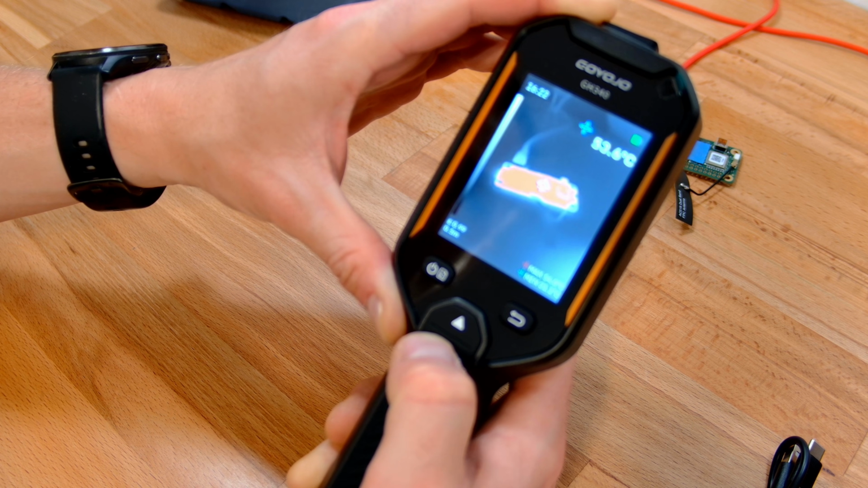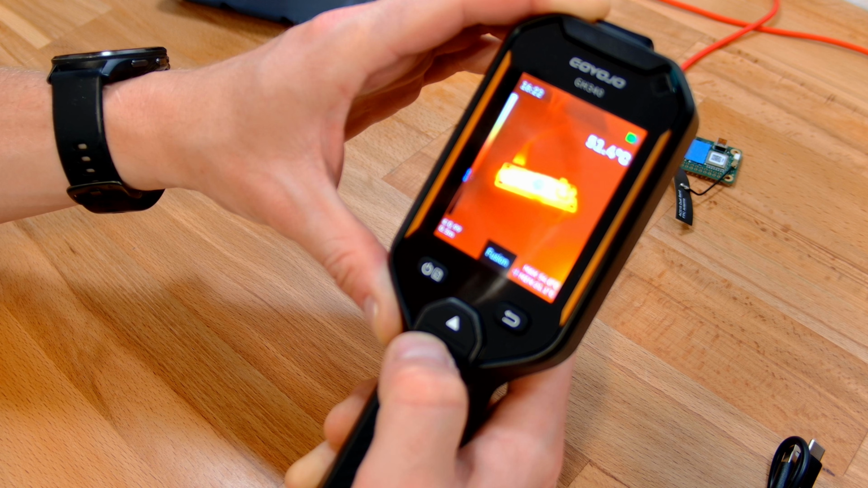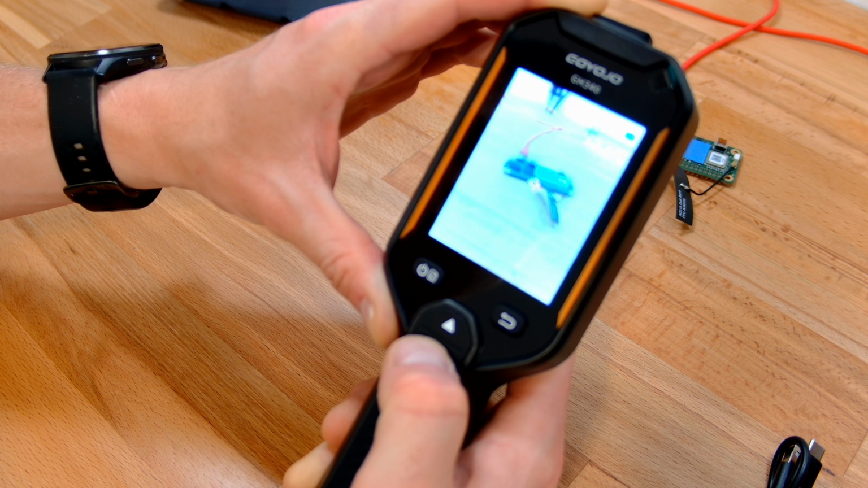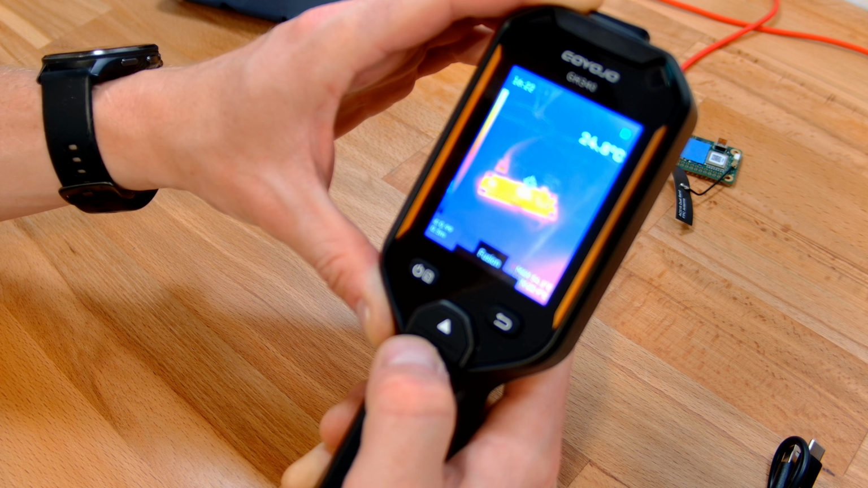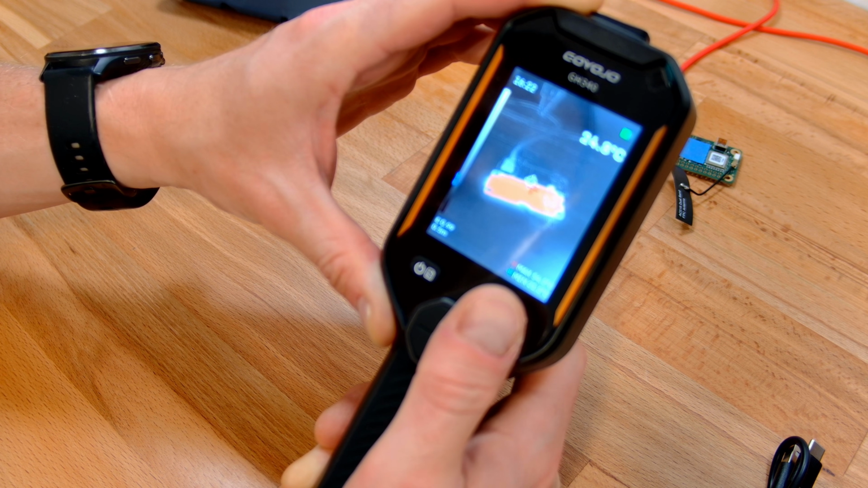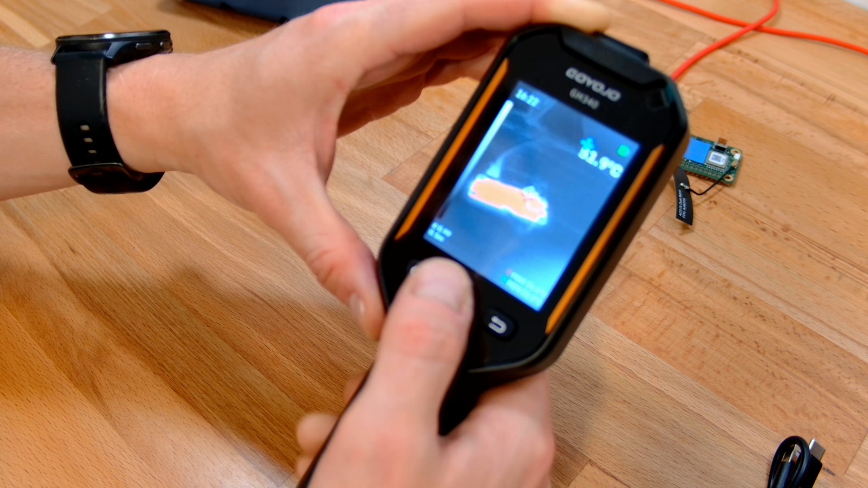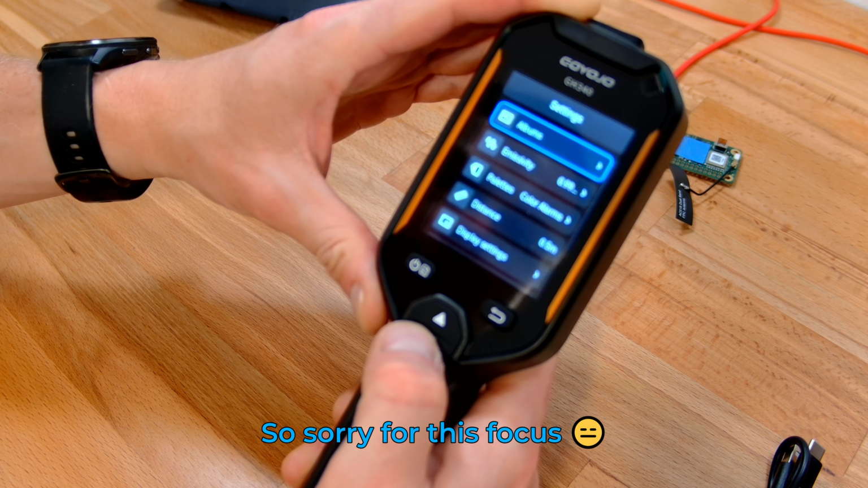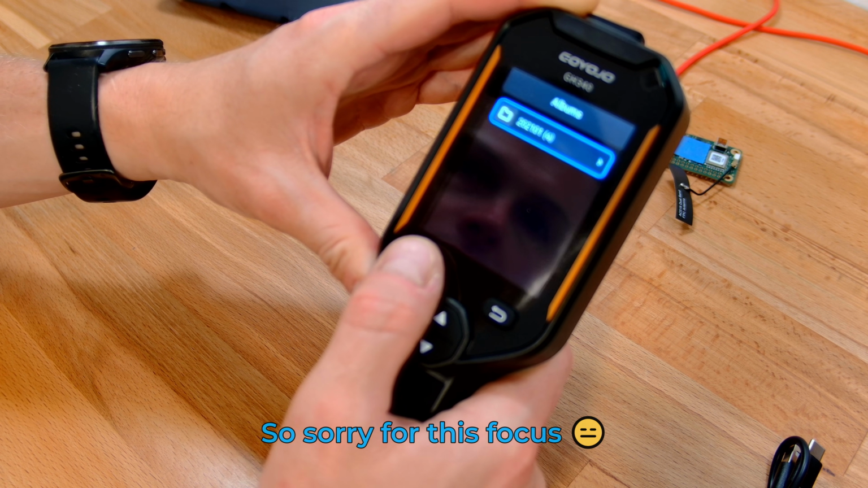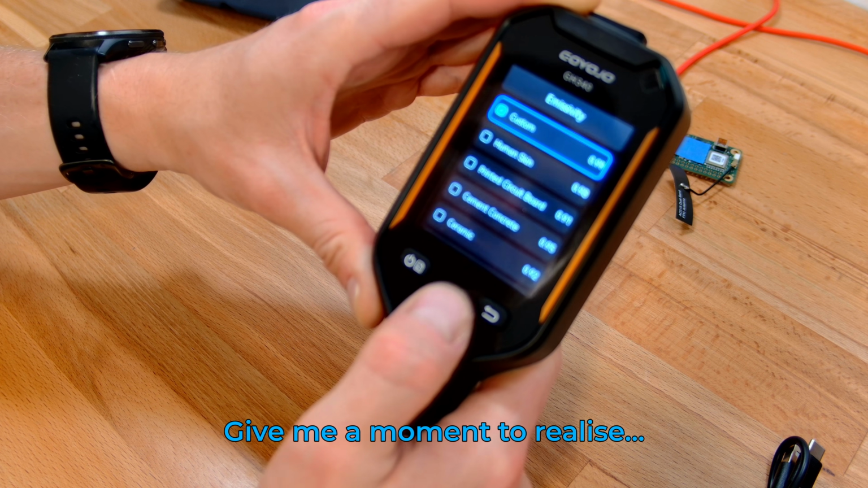Now I kind of do like that hotspot. That obviously isn't quite high enough range for us now. Now if we go up to visible light, we don't have any other settings there, and if we go to fusion, we do have a few more fusion options. Clicking still takes a photo, and here we go. So we've got our albums that we can go into. The date's obviously wrong. We've got our emissivity that we can change.